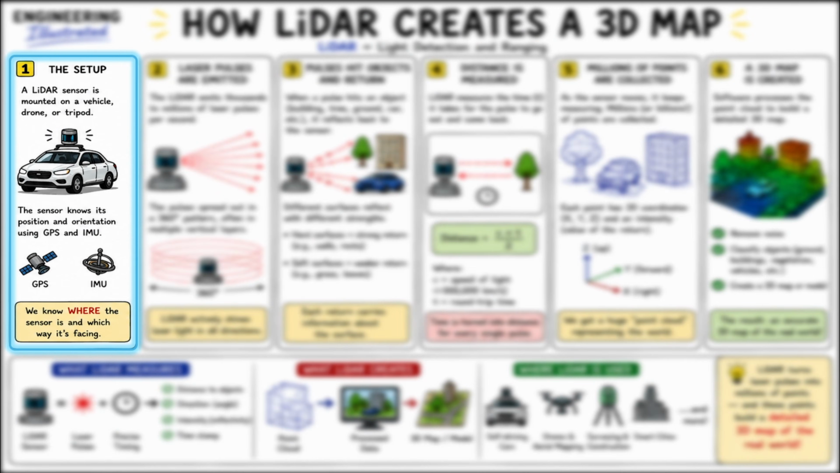So what is LiDAR? LiDAR is a sensor that is placed on a car, a drone, or a tripod, as we can see in this photo. It knows where it is using GPS, and it has orientation sensors. These sensors know the position of the vehicle using two components, the GPS and the IMU. So it knows where the sensor is and which way it's facing. That is the starting point of the setup.